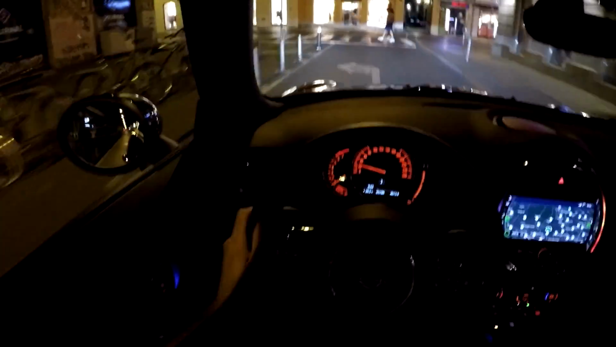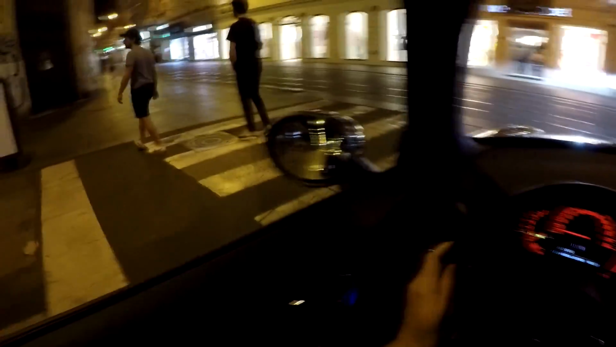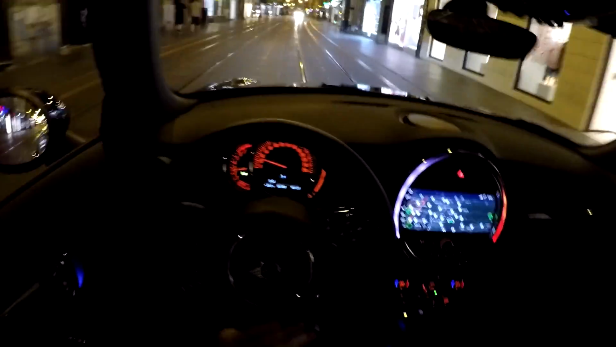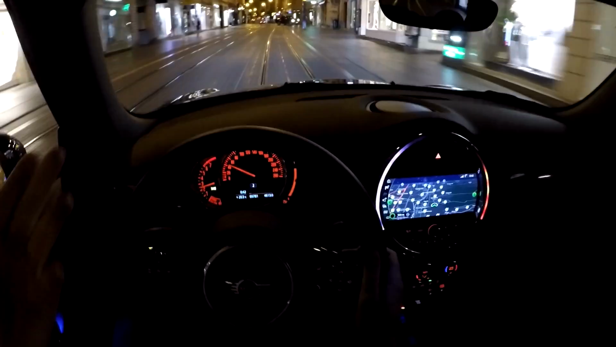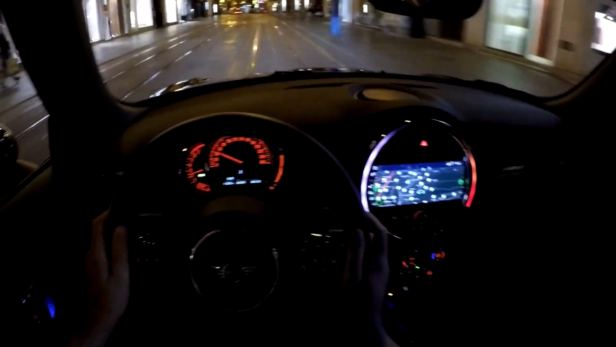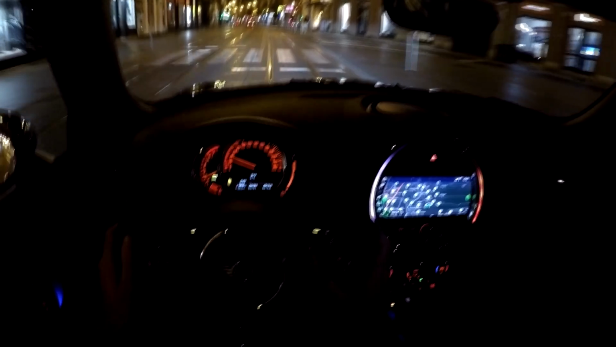And it's a lovely summer night here in Zagreb and we're gonna drive around. I'm gonna show you all the details of the car here in the interior during the night, and also I'm gonna show you how the front LED lights work, and also you will be able to enjoy Zagreb. As I said, lovely summer night.